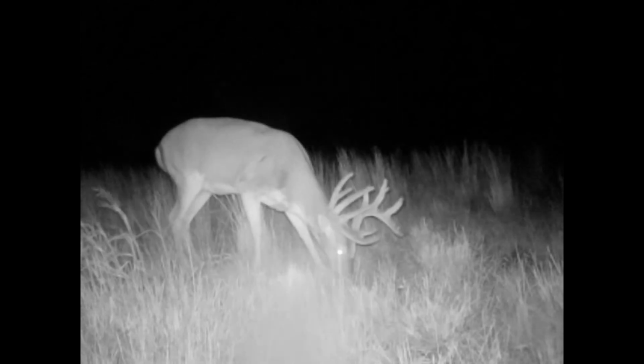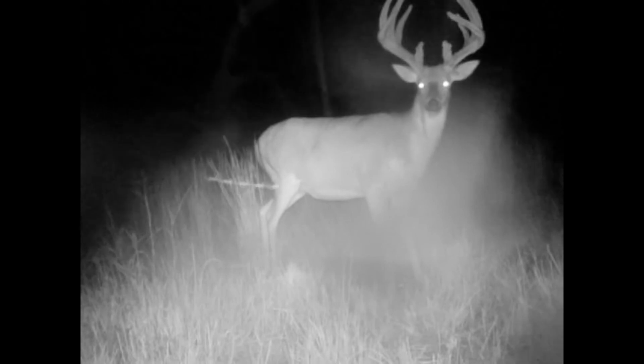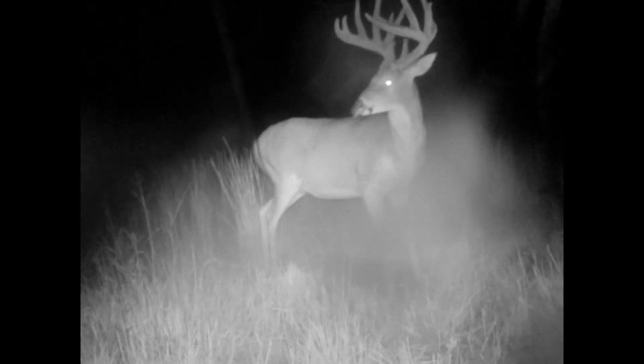Looks like it started raining that night, so some does. Awful spooky. Man, that's a good picture of Tumbleweed. I just like when he turns his head and shows everything he's got on him.